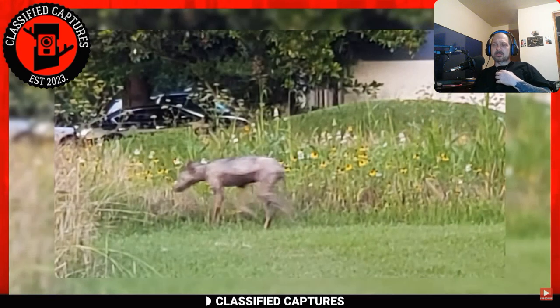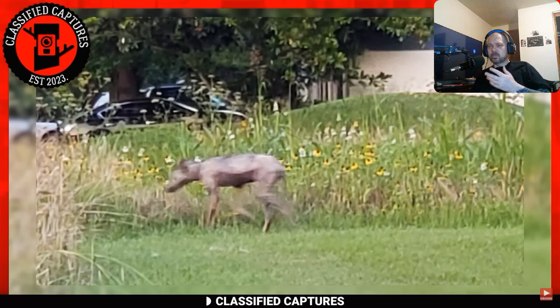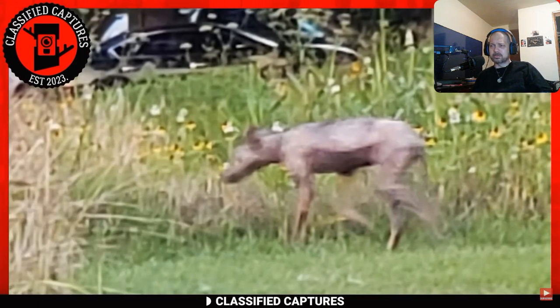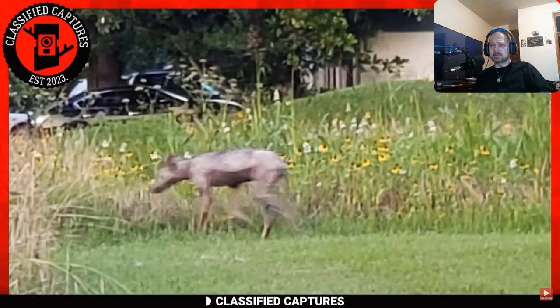This creature seems to fit all the bells and whistles associated with chupacabras, especially the hairless look. But is it really a chupacabra, or could a sickly dog have been mistaken for this mythical creature? It could have been. Share your thoughts in the comment section. We'd actually like to hear them.